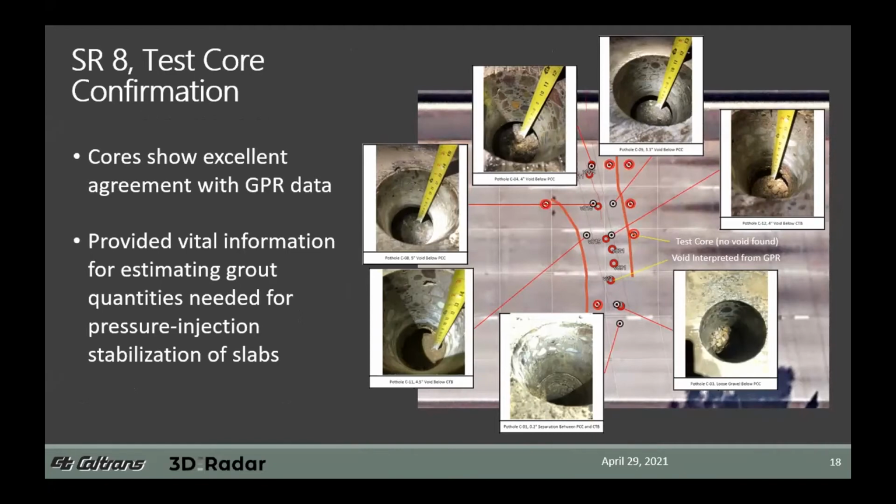Pretty much anywhere we identified a void and where they drilled, a void was found, and it was significant. These voids ranged in thickness between 3 and 5 inches. So again, very, very favorable results using it for this particular project. And that was vital information that they needed to estimate grout quantities for pressure injection and stabilization of that slab subsidence in that distressed area.